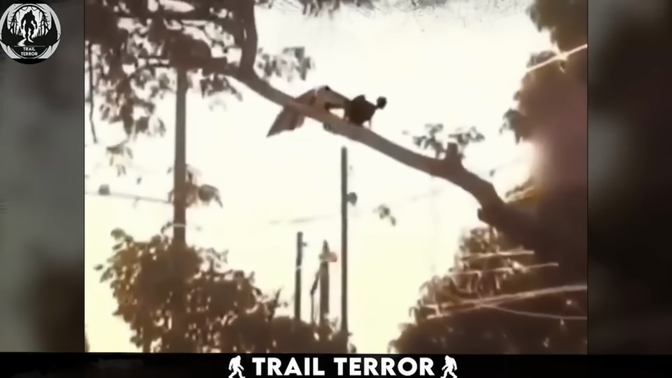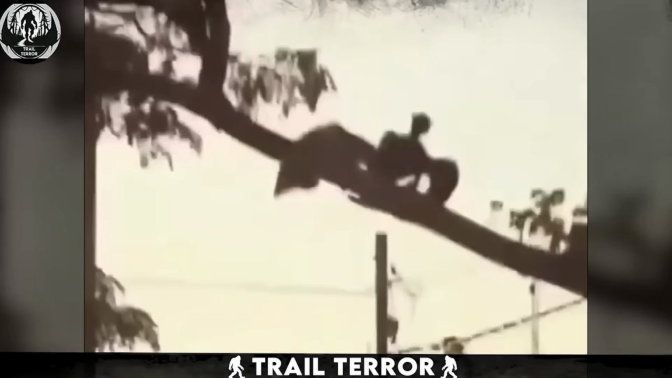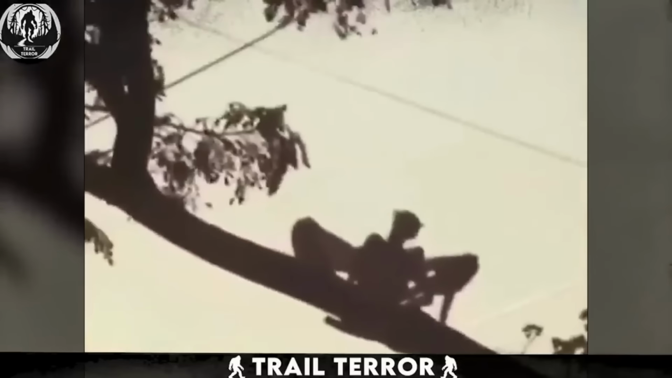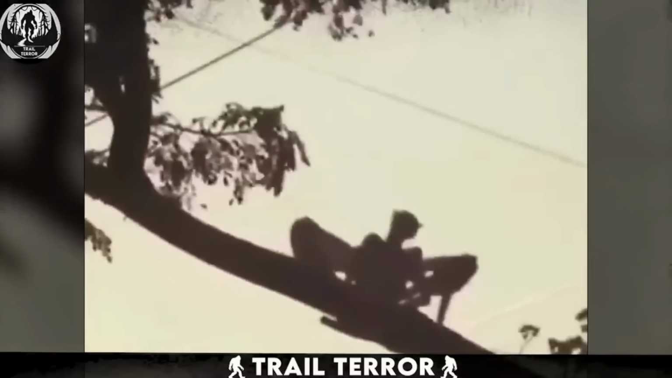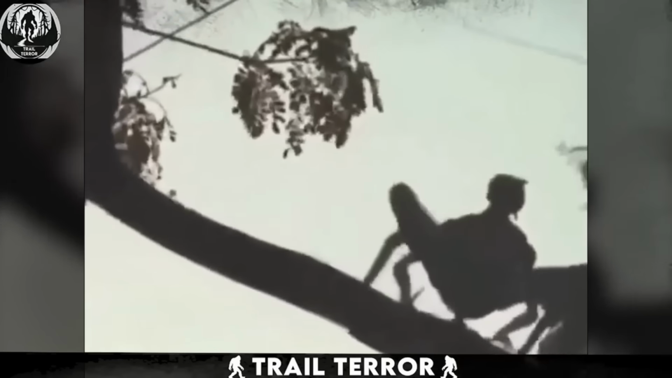Now, here's the really hair-raising part. This isn't a one-time thing. Locals in other parts of the town have reported spotting similar creatures. The video ends, but the mystery lingers.